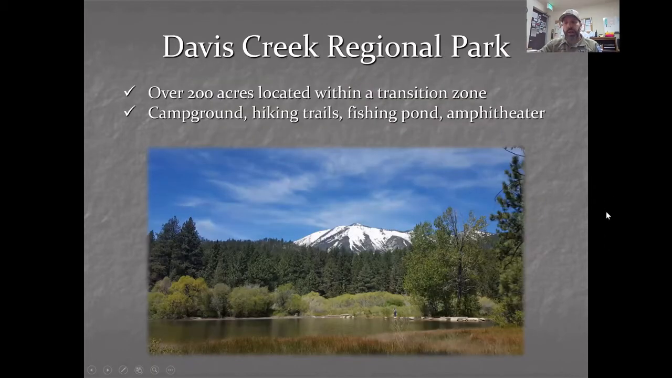The other park that I help manage is Davis Creek Regional Park. It's a little bit larger, over 200 acres, located within the transition zone between the forested Sierra Nevada mountains and the Great Basin Desert. What's really neat about that is we get to see a larger number of species, because you see species from both regions as well as migratory species. Davis Creek has a campground, hiking trails, a fishing pond, and an outdoor amphitheater. This is a photo of the fishing pond with the mountain in the back covered in snow.